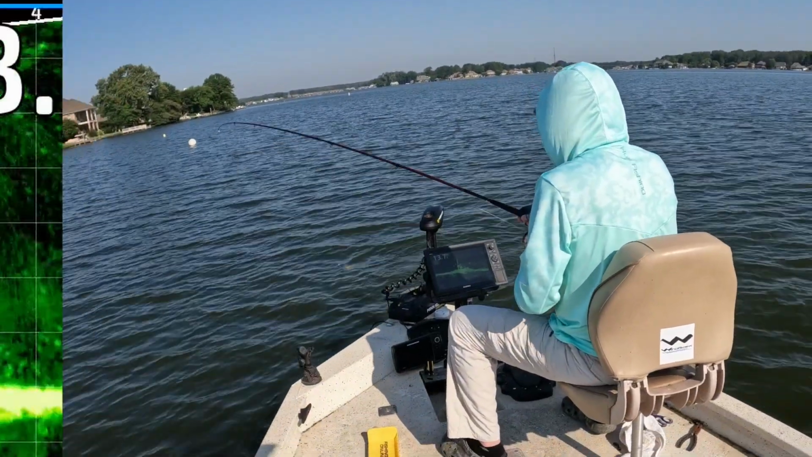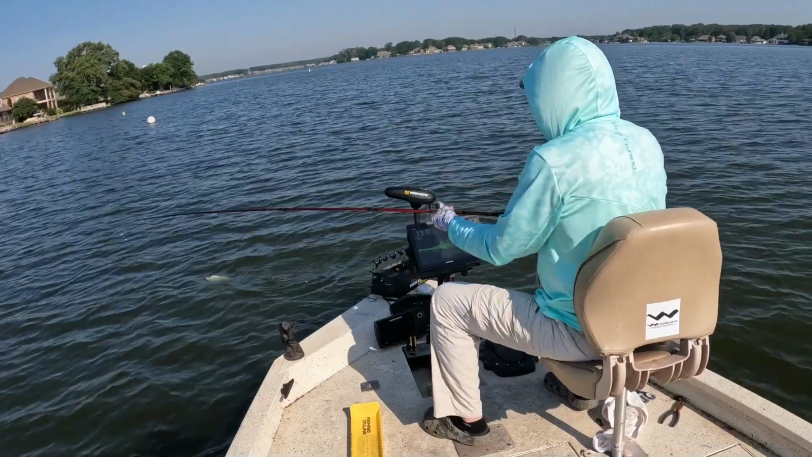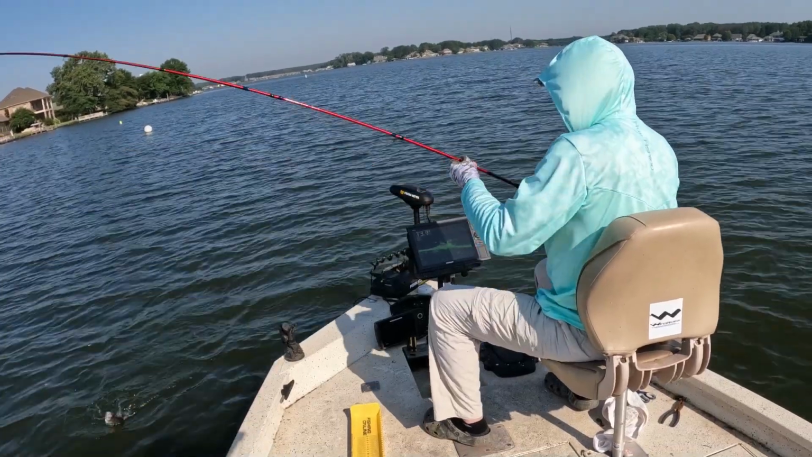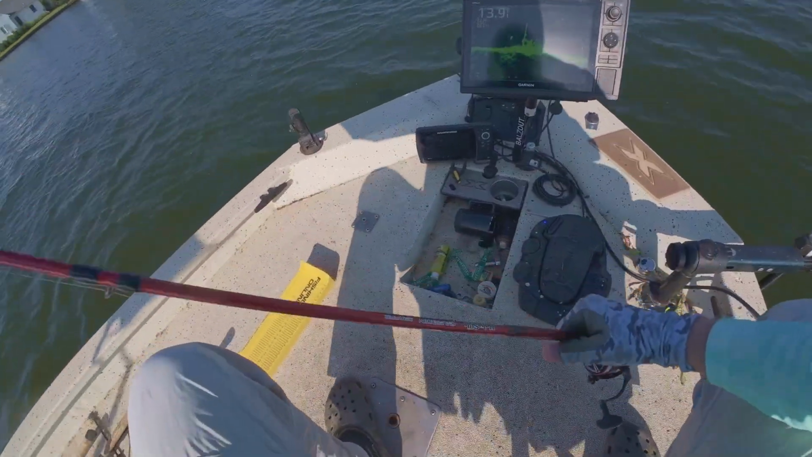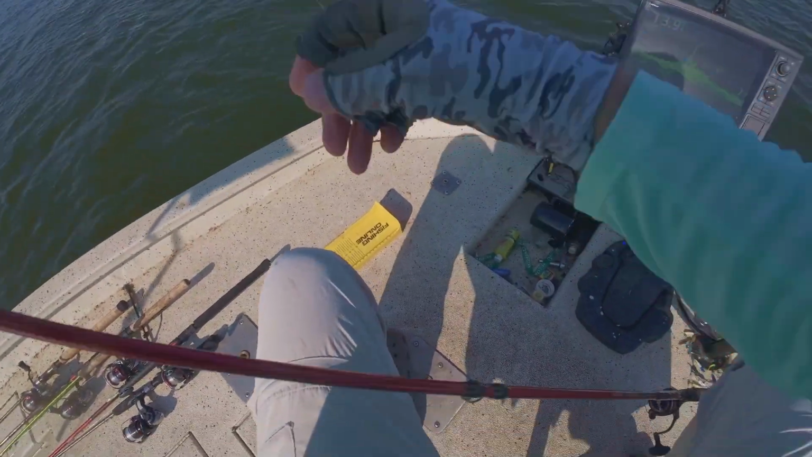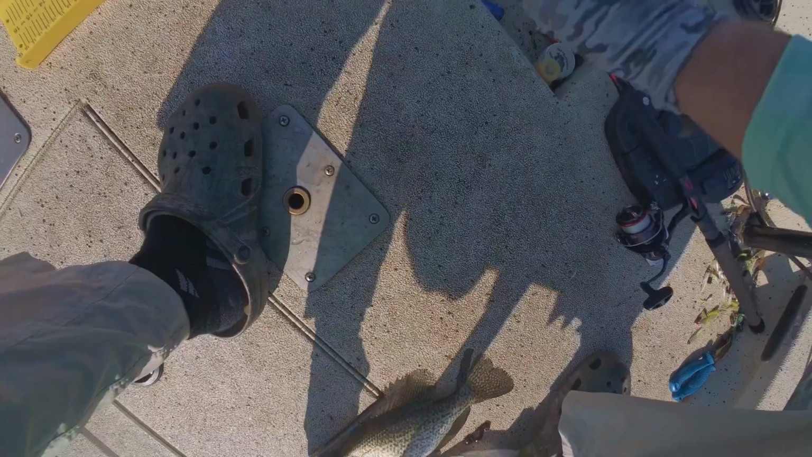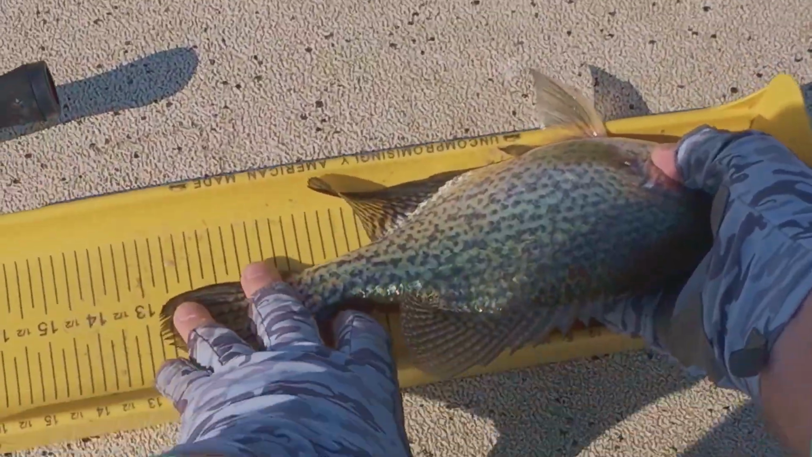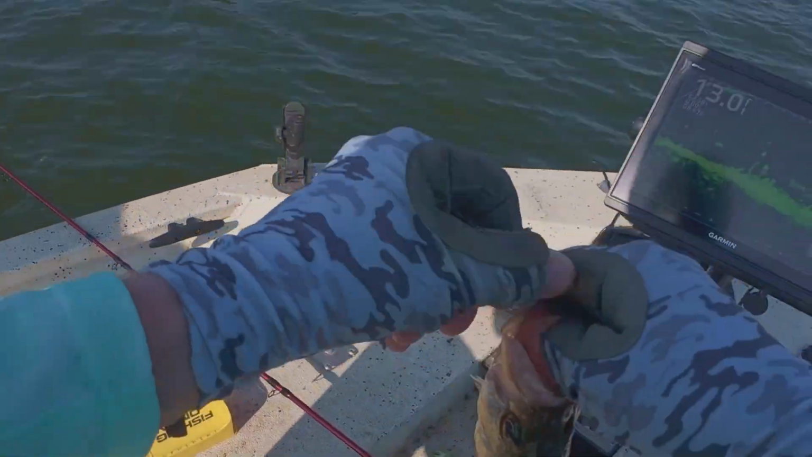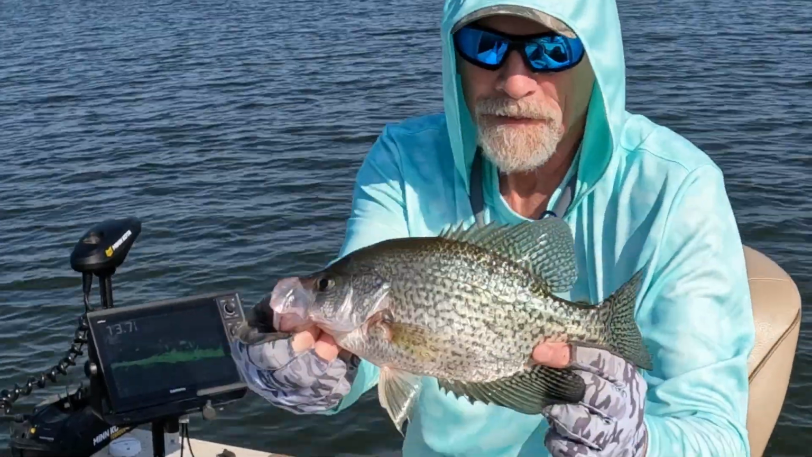He didn't want to be in this boat. Get over here, dude. Come on. Oops, got 12 3/4. Black crappie.